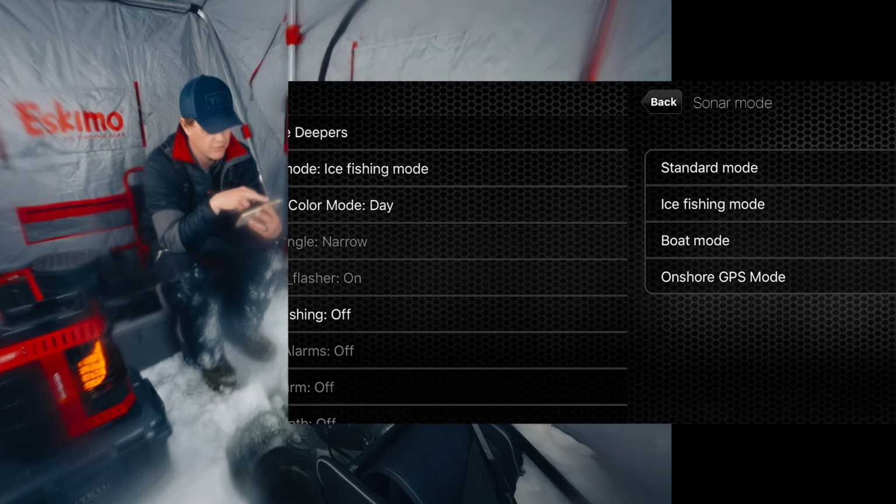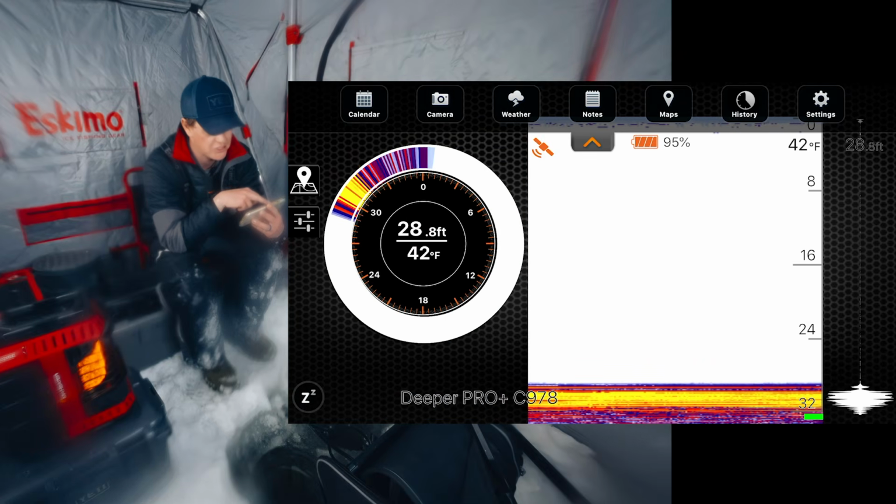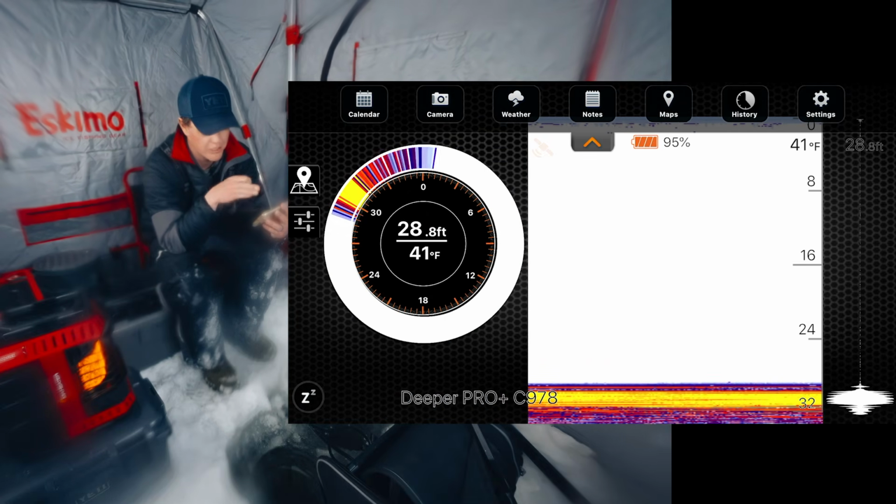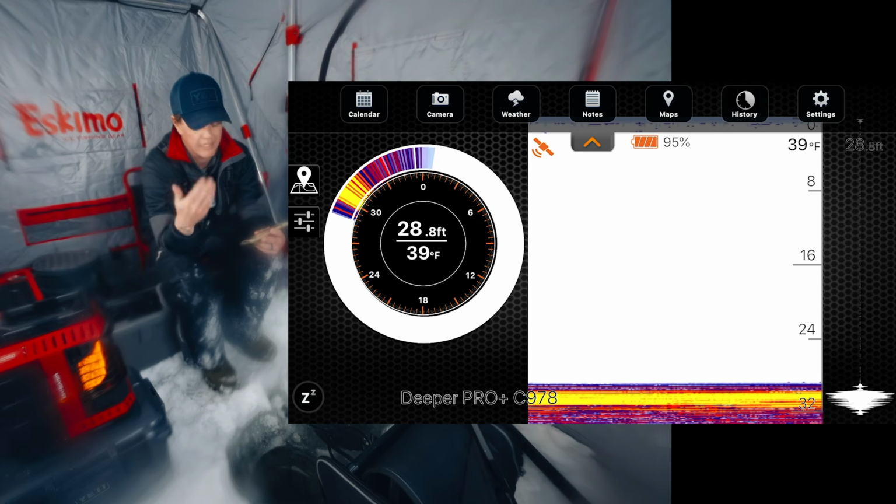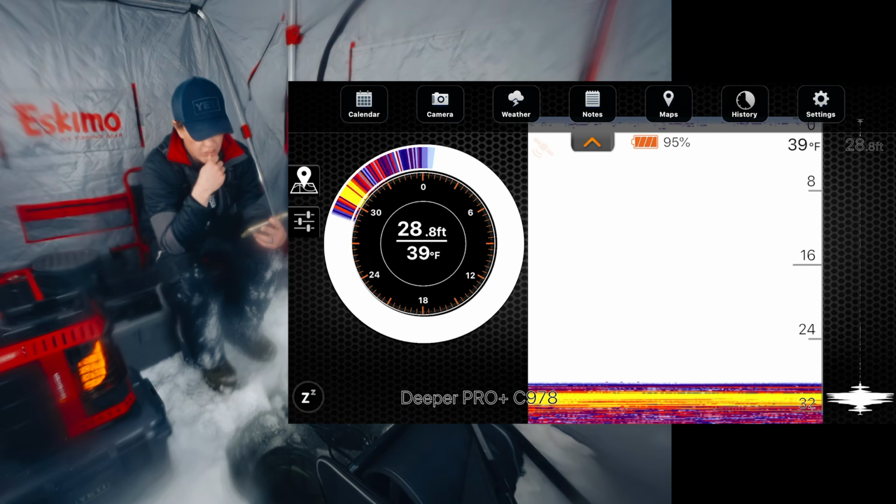Yeah, so we're gonna keep it on ice fishing mode. I think this gives us a few different options. Let's get rid of the map here and it changes into a flasher. That's pretty cool. You have your conventional flasher on the left, you got your 2D sonar in the middle, and then you also have like a real-time sonar on the right. The different colors, meaning, you know, the different hardness. I think it's yellow's the hardest, and then red and then blue might be the lightest. I'm not 100% sure on that.